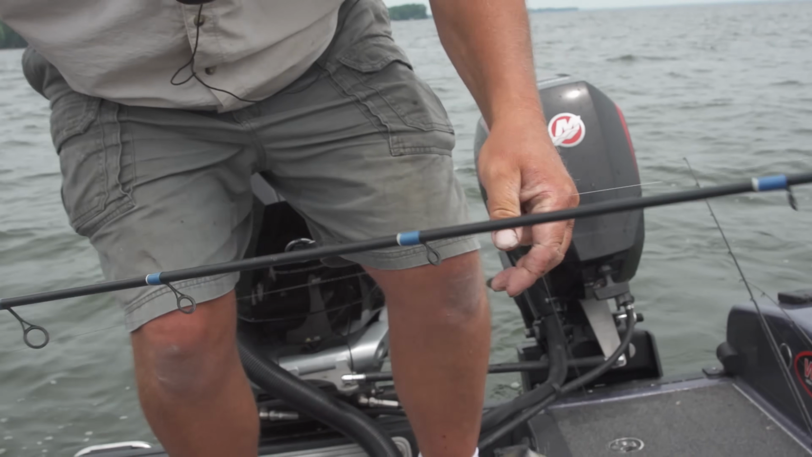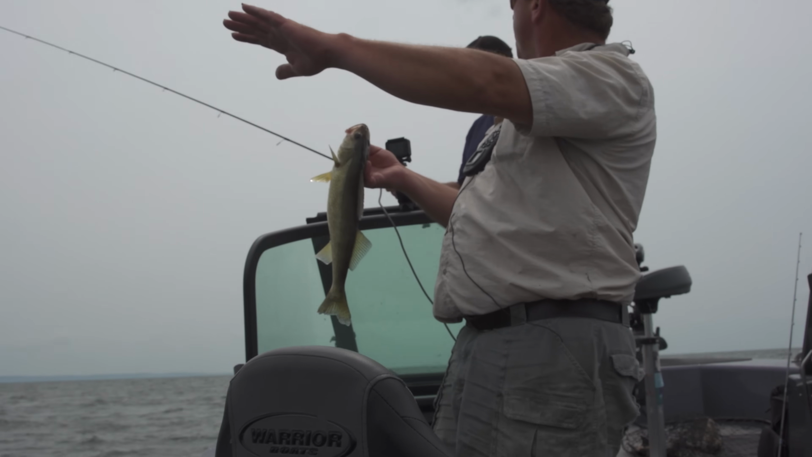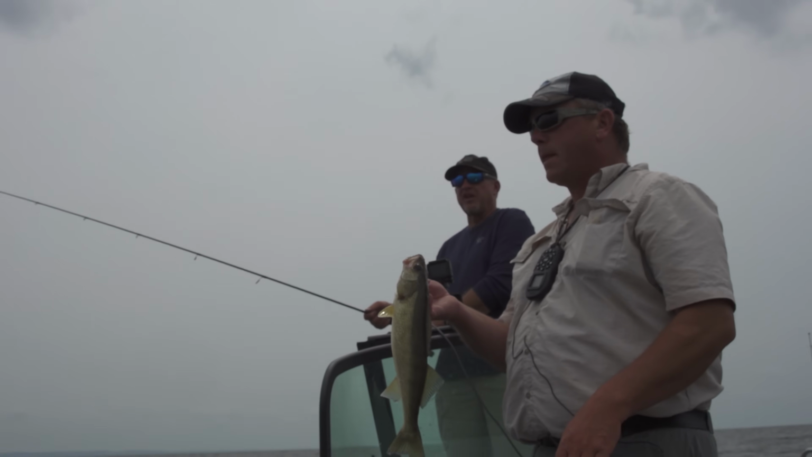There we go. Yeah, we just came into a new spot here, Larry. Different spot, another set of rocks and weeds. I got a steep drop off. You know, the weeds are up on 3-4 feet. Yep. And on this drop off here, it actually drops down to 8-9 feet fairly quick. So why aren't you using a crankbait in this spot?